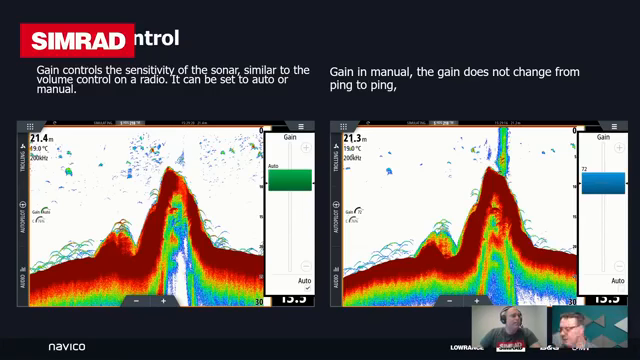When it's running in auto, every time it fires and sends a signal through the transducer, it's measuring the signal to noise ratio, and it's taking a look at what's going on from the signal returns, and it's making really small adjustments to try and peak out and get the most efficient picture for you. In manual control, it doesn't do that.